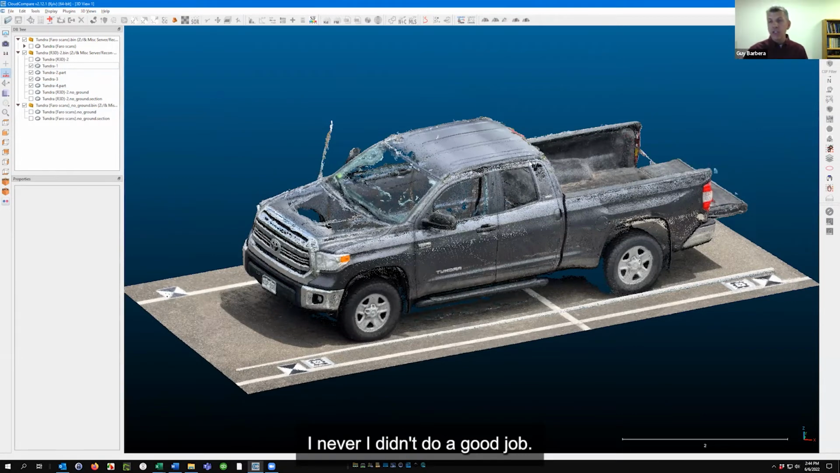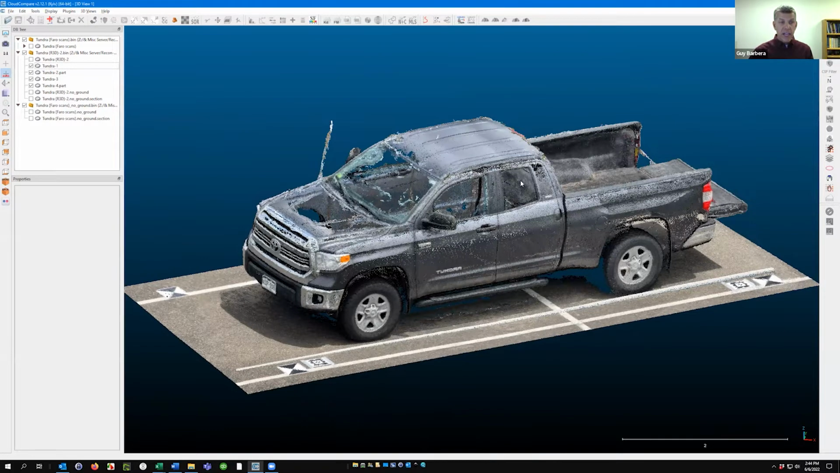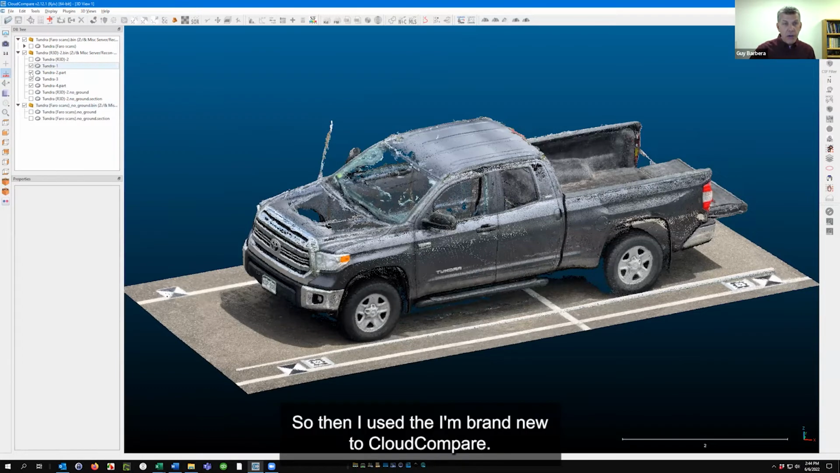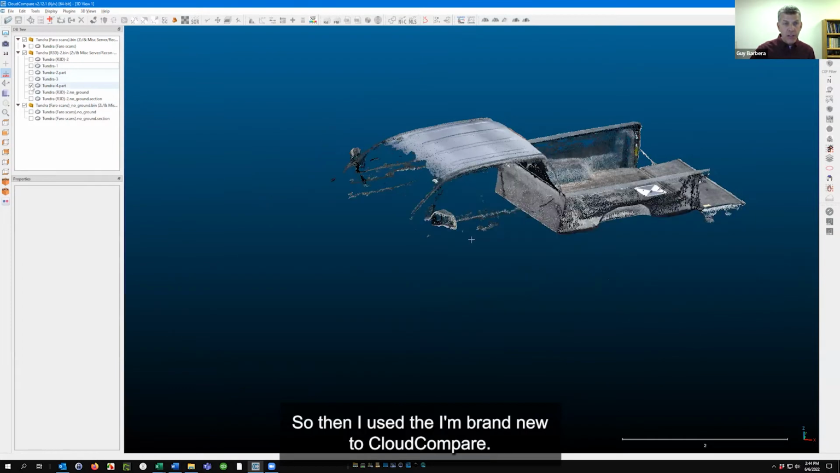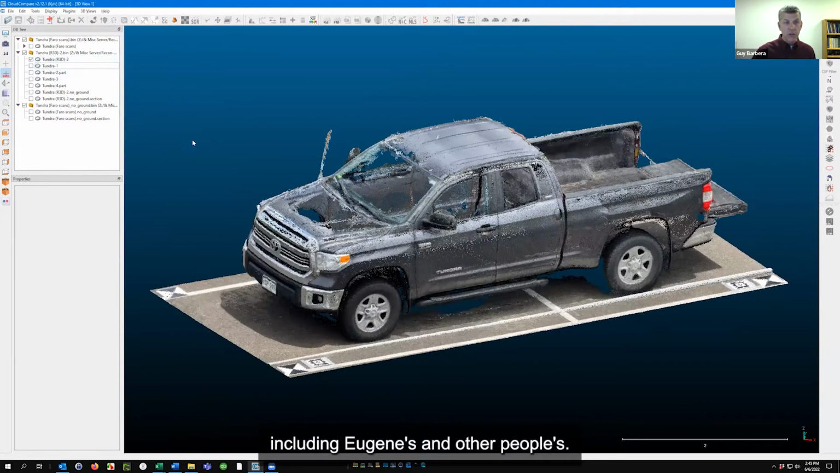I didn't do a good job. This is literally the second vehicle scan I did. And so I didn't do a good job of really leaning out over the hood. So I never did quite fill the hood in. So, just something to learn there. So then I used, I'm brand new to Cloud Compare. It's real easy to learn how to use, and there's tons of tutorial videos, including Eugene's and other people's.